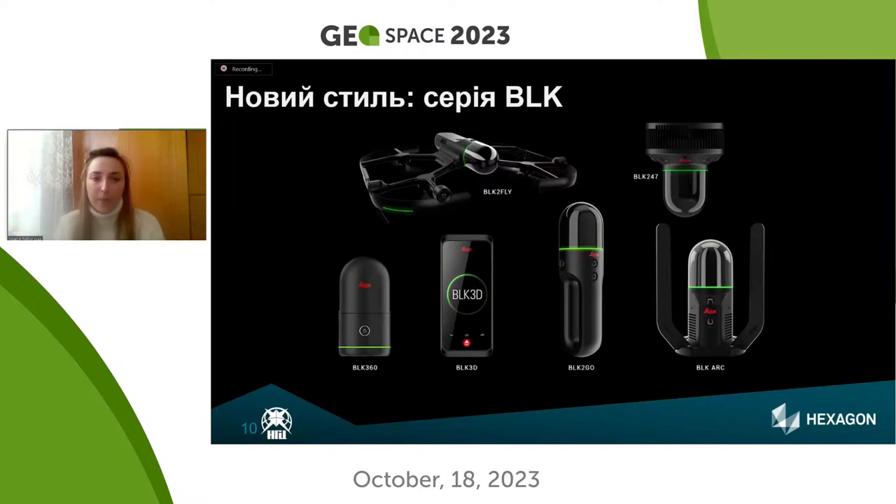Also, there are some options for use of BLK series, BLK manual scanner. BLK AC could be installed on the robotized systems that move around the object under remote control.